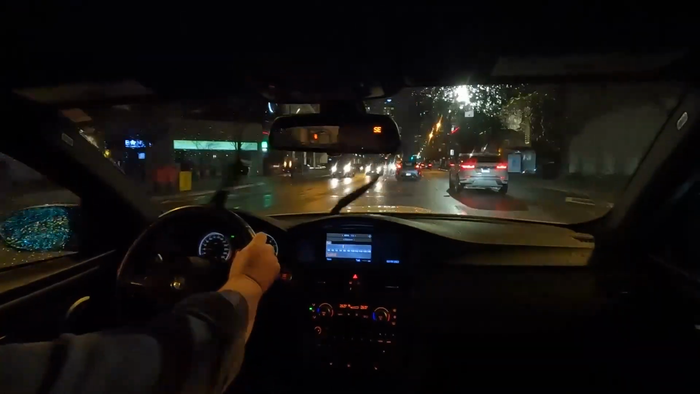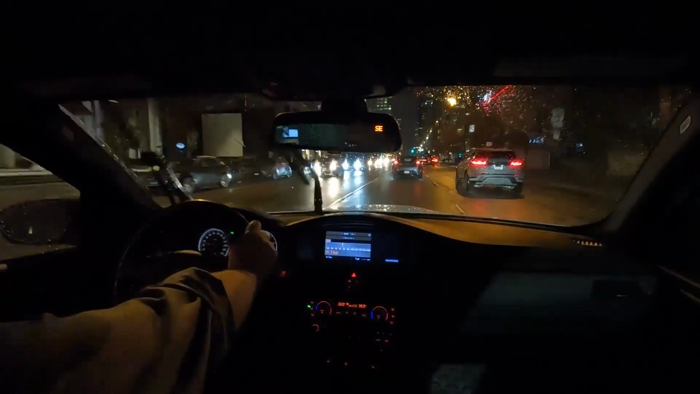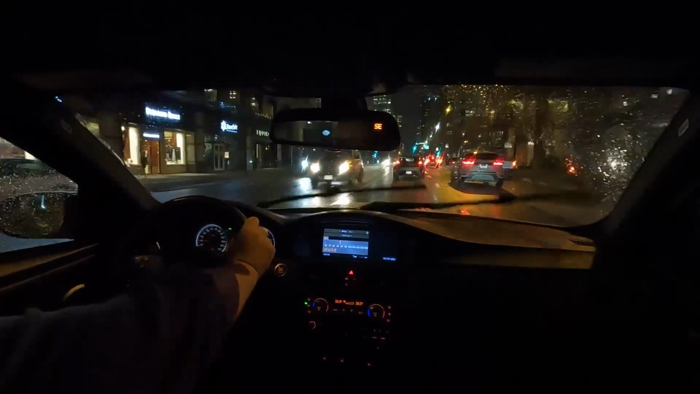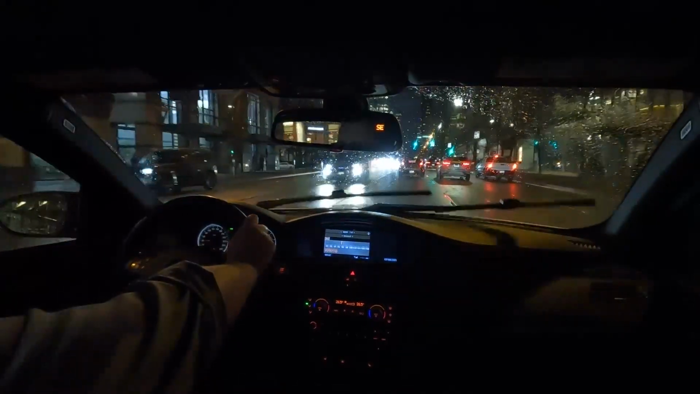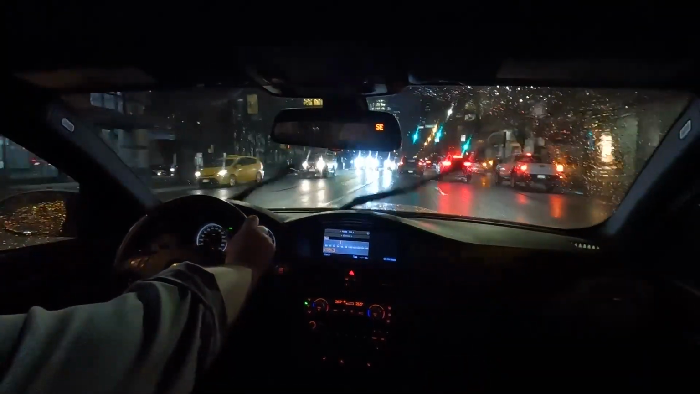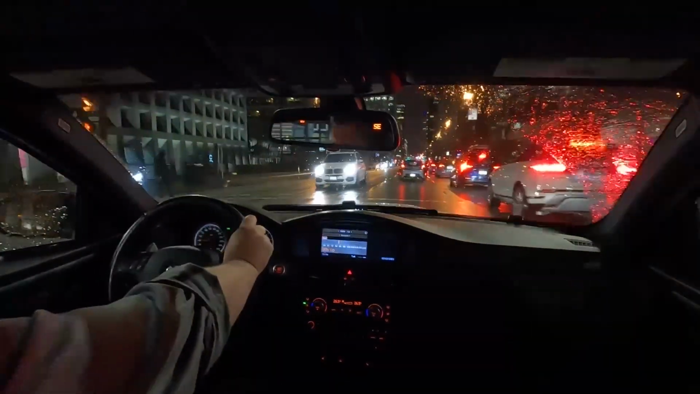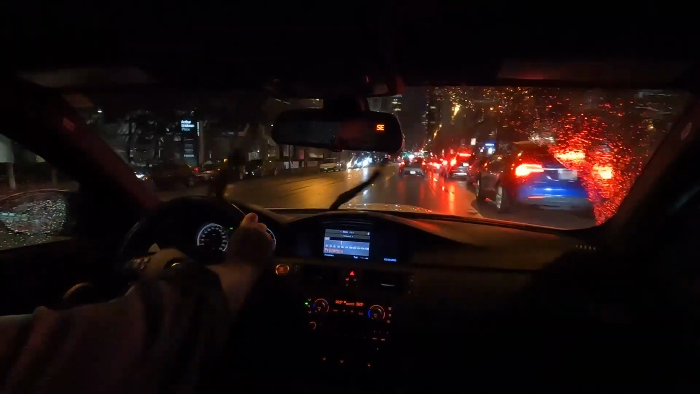But this M3 is the benchmark, and if you go back to those Top Gear episodes, 2002 onwards, the new series Top Gear, I remember vividly when they did the road tests in Spain, and Jeremy was driving the C63.